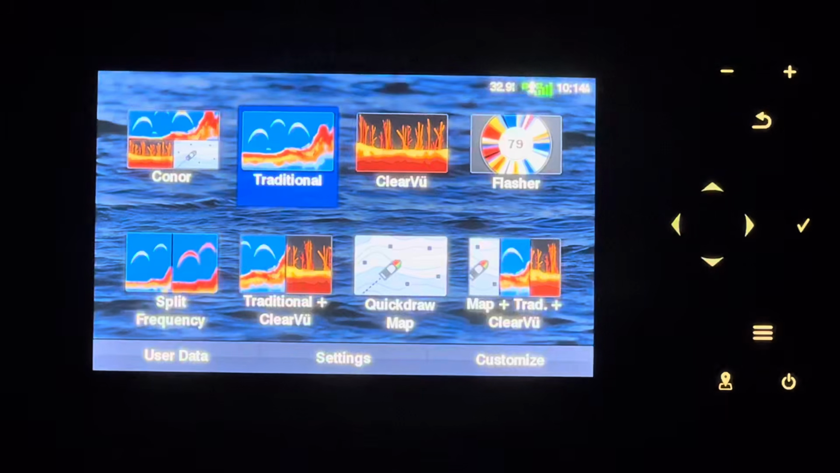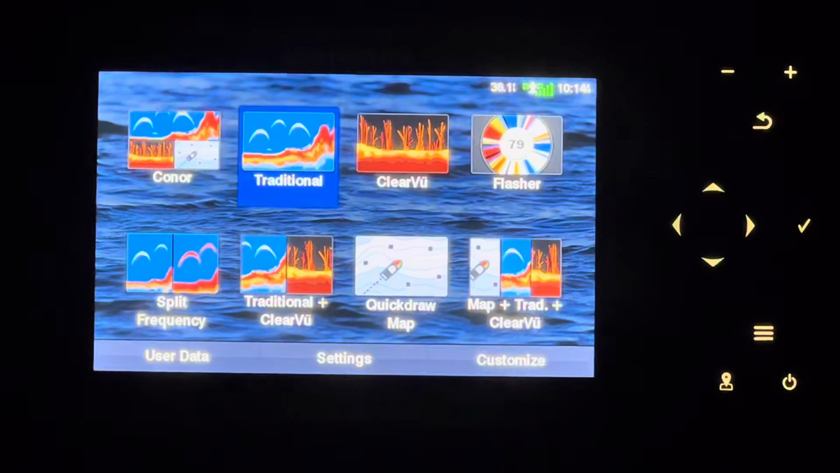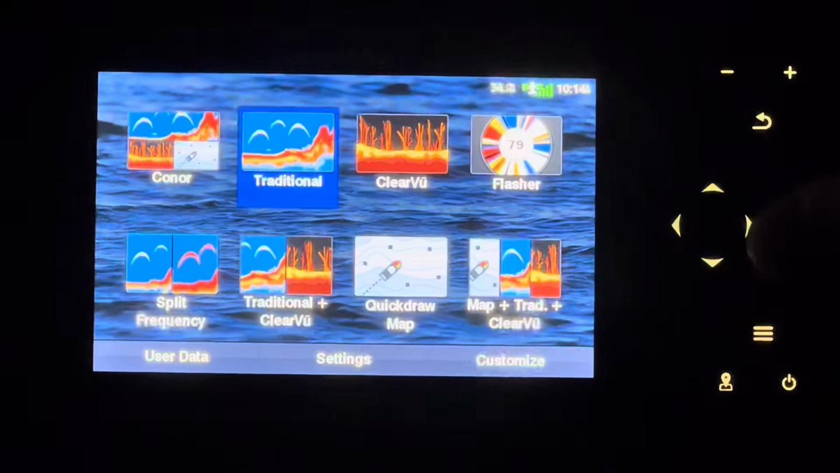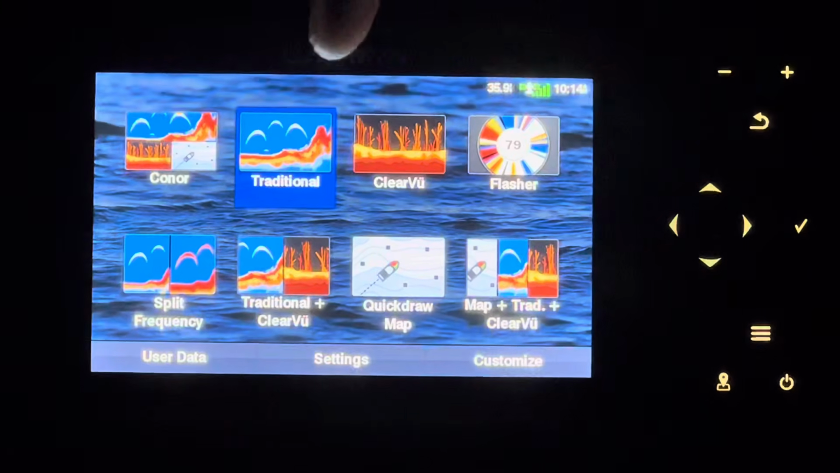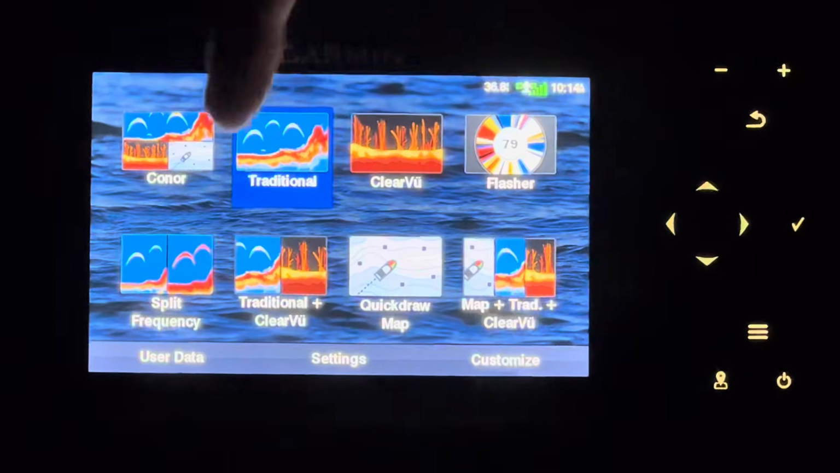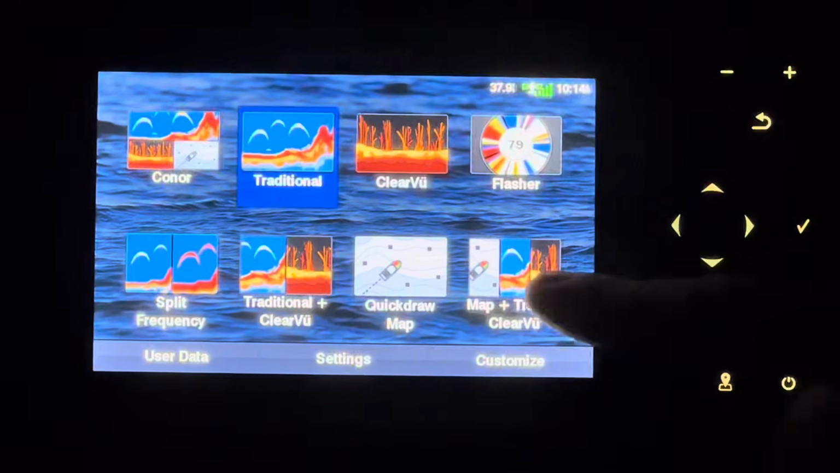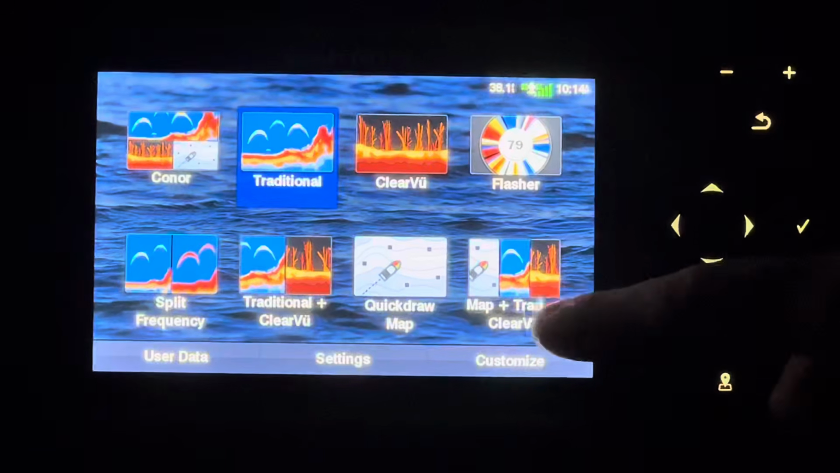When you first load this up, you're going to get a bunch of general questions, like English and stuff like that. Just very basic questions like where to set up a phone. But once you get in here, you're going to get multiple options: traditional, clear view, flasher, split frequency, traditional plus clear view, quick draw map, and all three together. So map, traditional, and clear view.